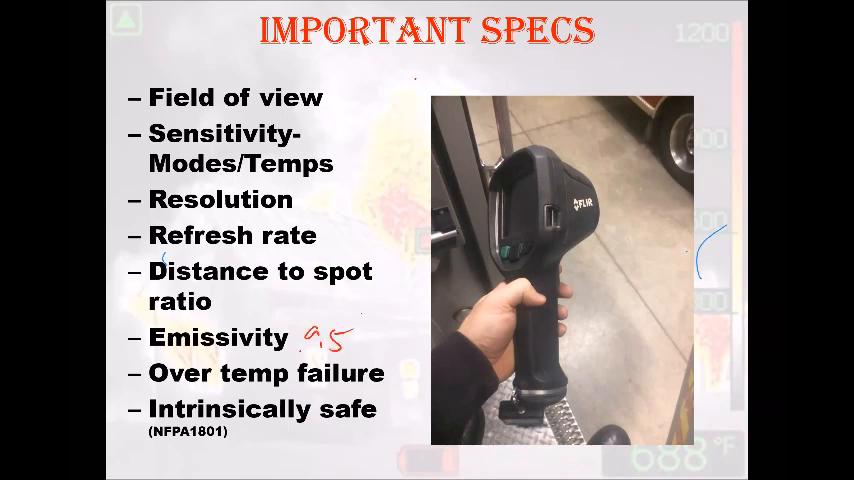Over temp failures, and is this thing intrinsically safe? What I mean by that is if I'm in a natural gas leak, if I'm in an environment that can explode, is the electronics inside this camera going to make me blow up? 1801 requires them to be intrinsically safe.